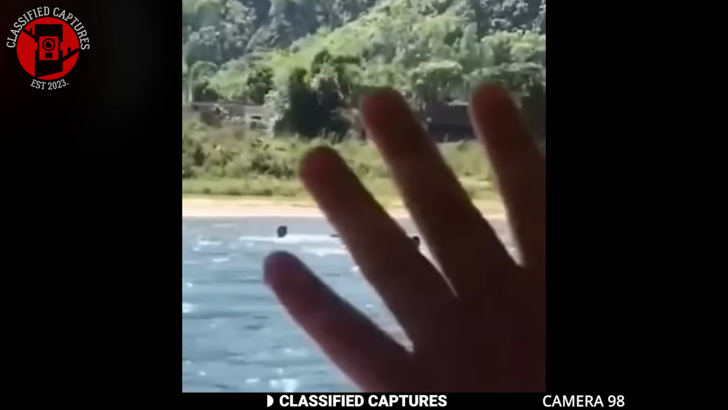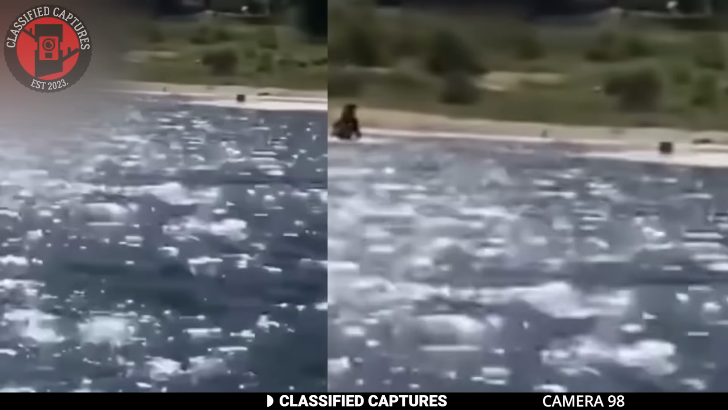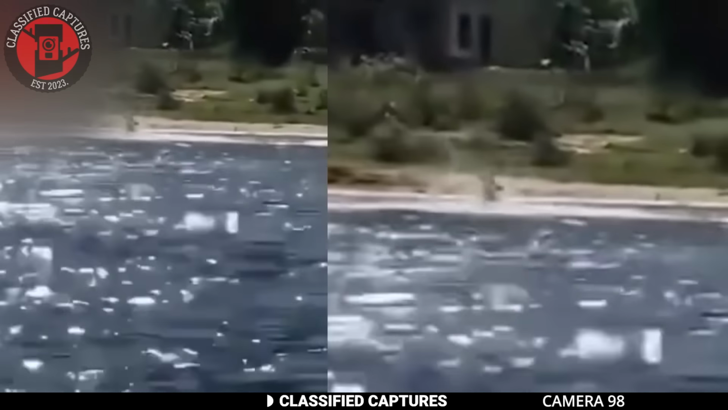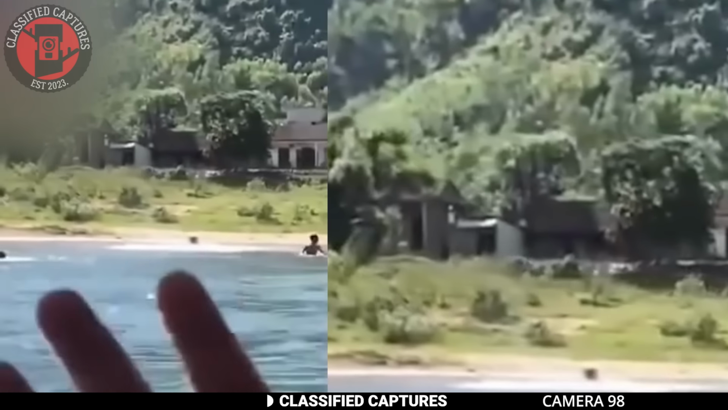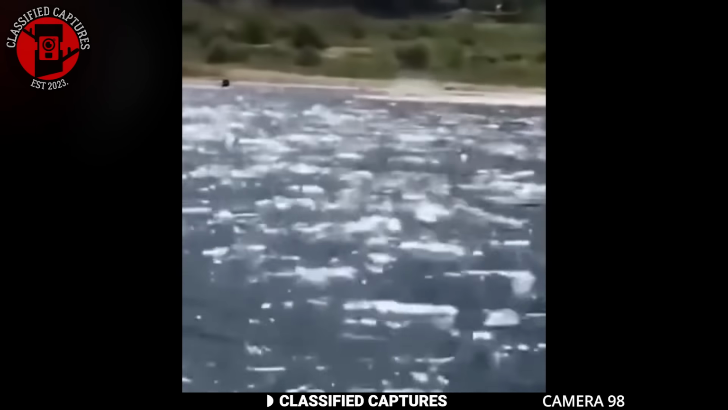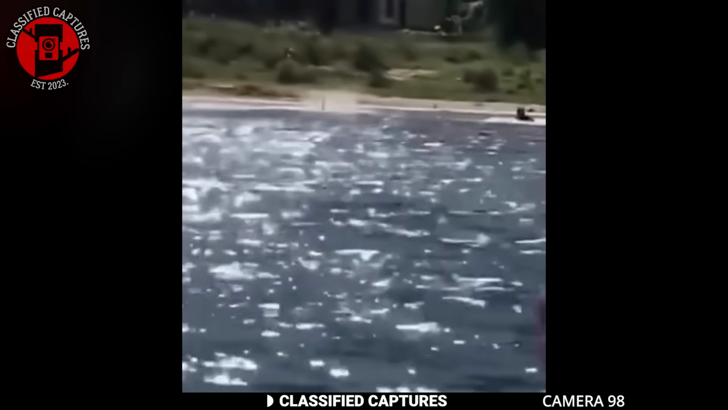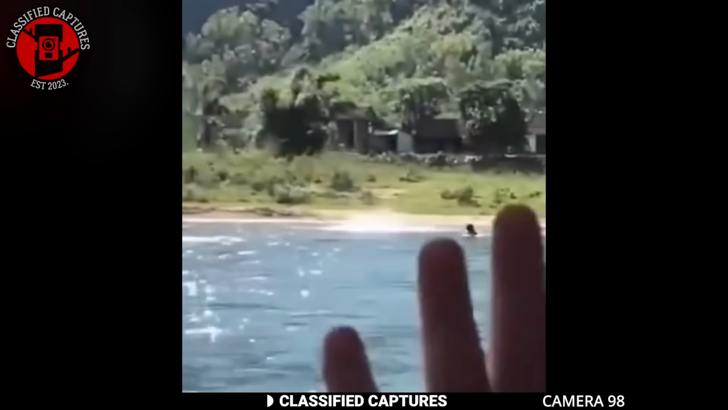But here's where it gets even stranger. This wasn't just one figure, there were several of them. Most of them already in the water, their upper torsos visible above the surface. But one in particular kept diving in and out of the waves, moving in a way that didn't seem entirely human. The person behind the camera was even waving at the creatures as the boat floated by.